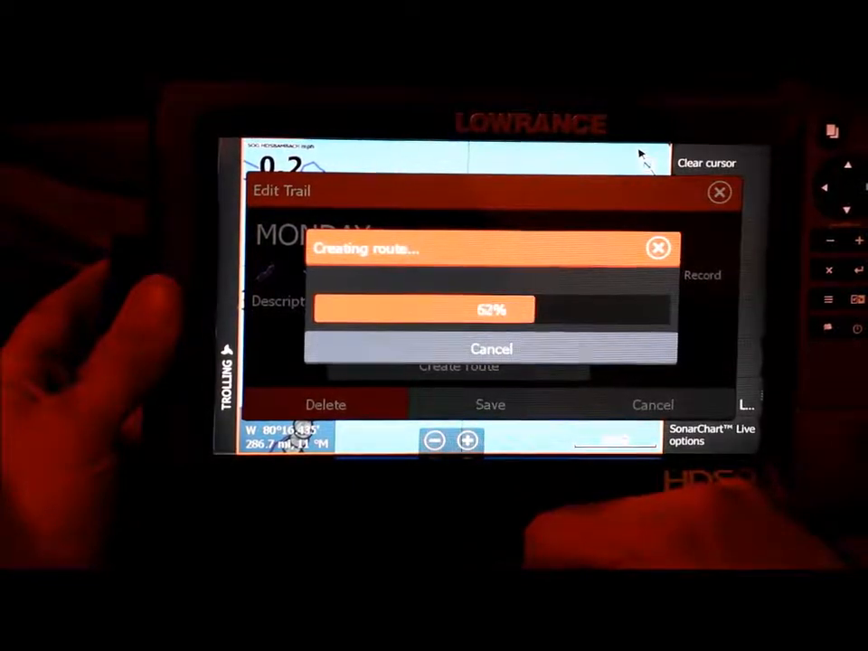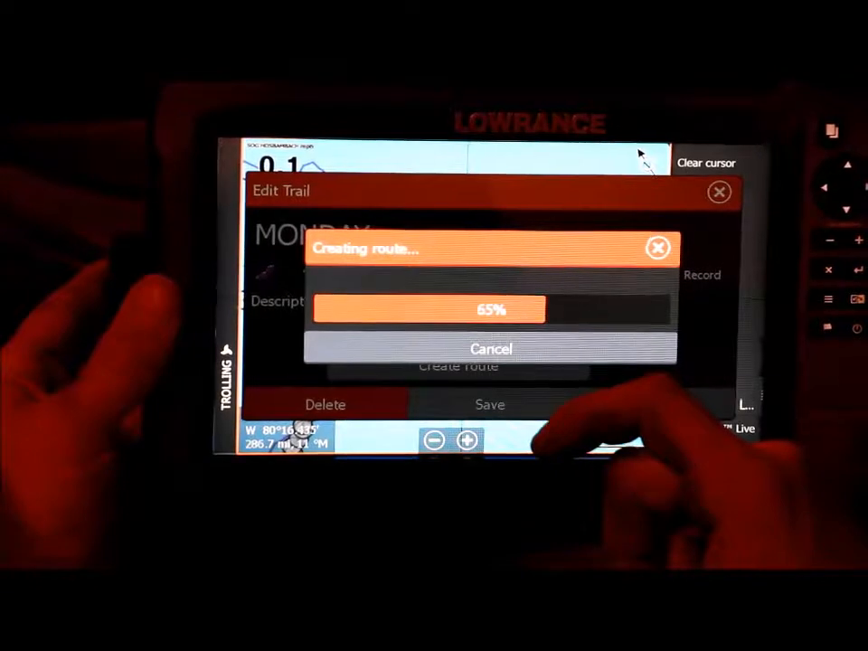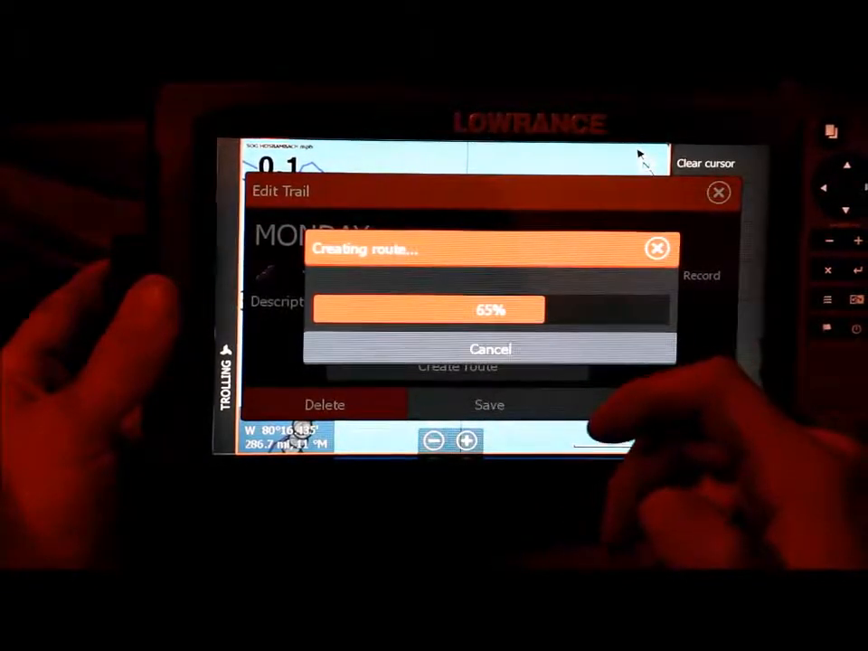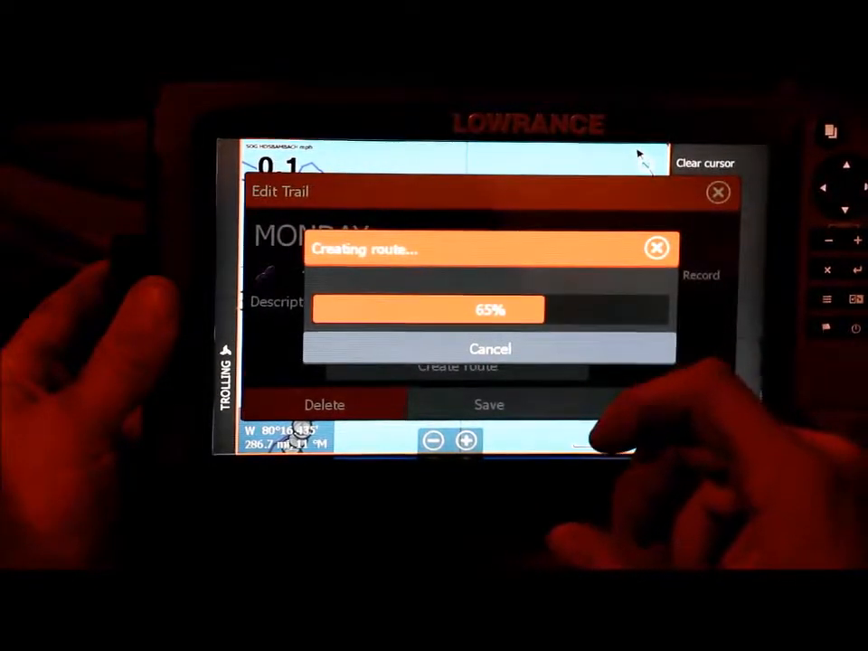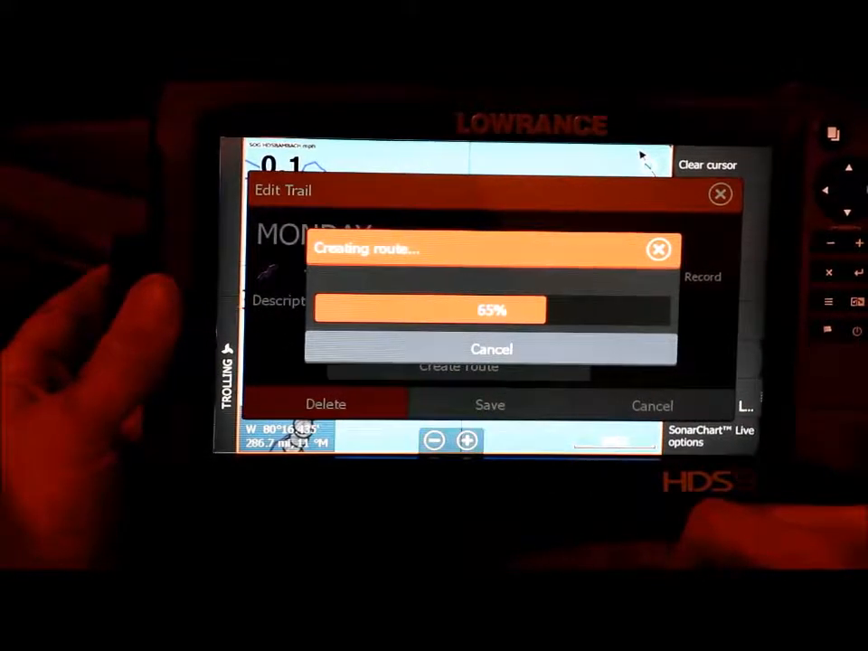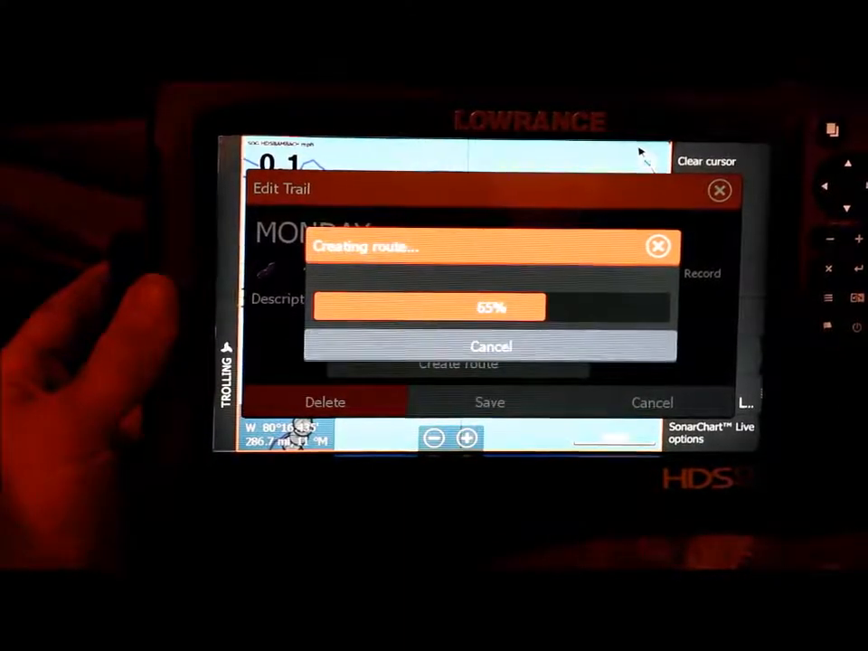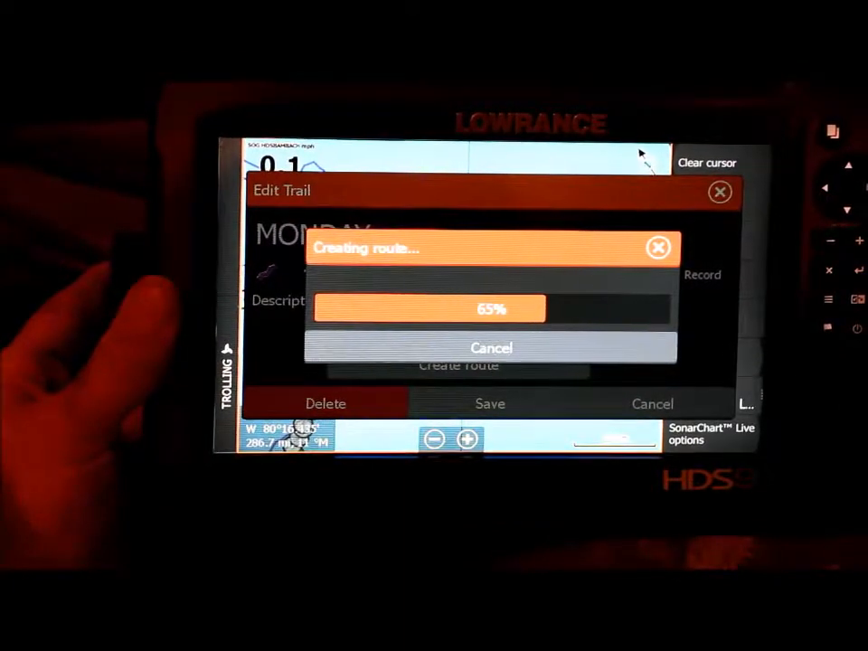And it's going to take a while. Now when you do this, it's picking all the turns for you, so they aren't going to be as tight as, and it gets kind of real choppy sometimes. But let's have a look and see what this does here. It takes a little bit. This was probably a good while of trolling.